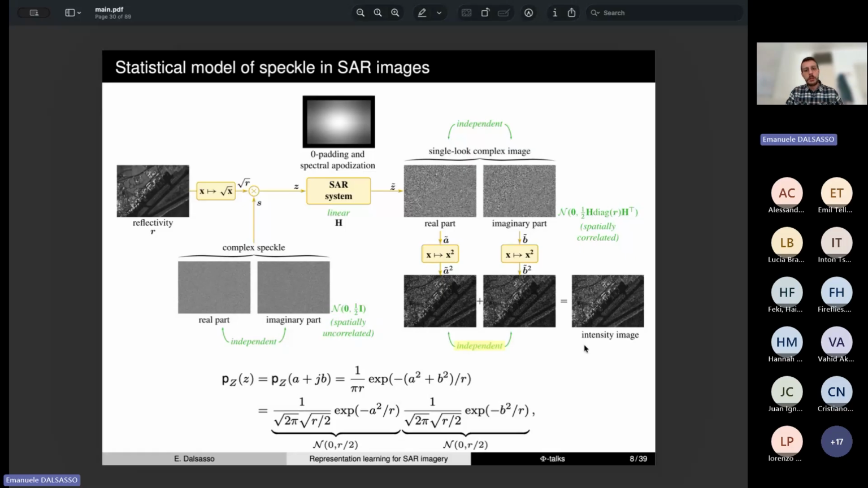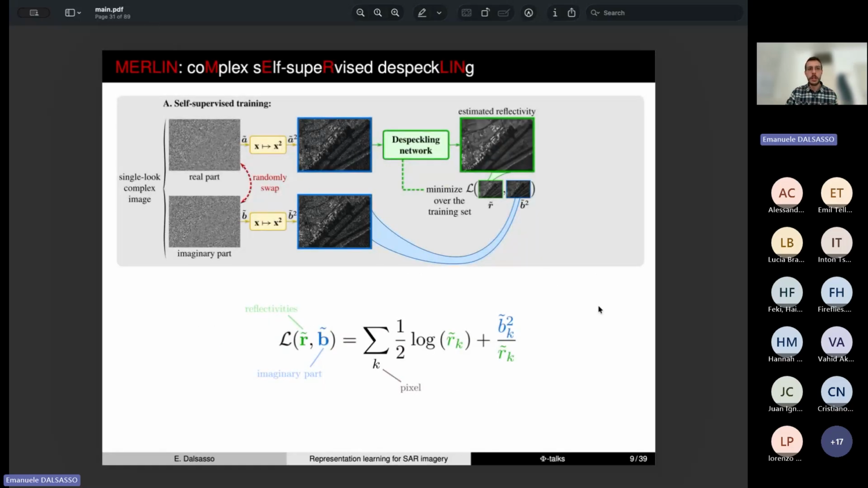So it seems pretty trivial, actually, when we look at it like that. But historically, when we have a single image, we tend to discard the phase information because it's uniformly distributed between -pi and pi. So that doesn't bring any additional information. So people only look at the intensity. And so it was a bit shocking, actually, when we discovered that by exploiting the phase information, we can divide the intensity image into two independent subcomponents. And so that's why we called the method MERLIN, because it was a bit magical.